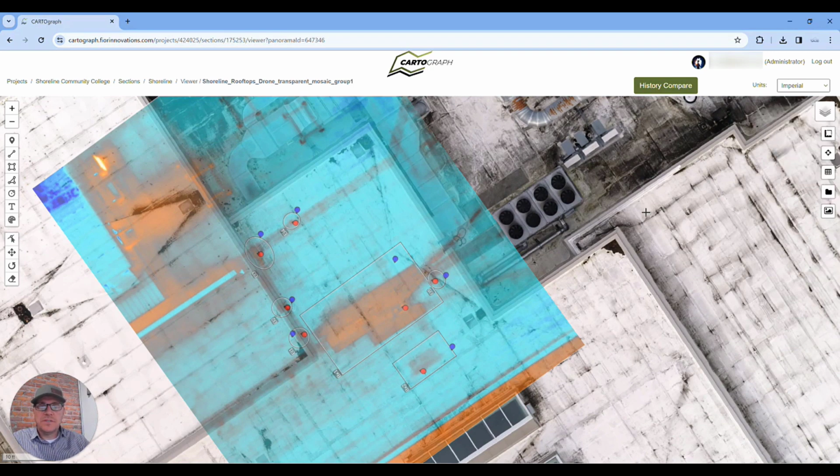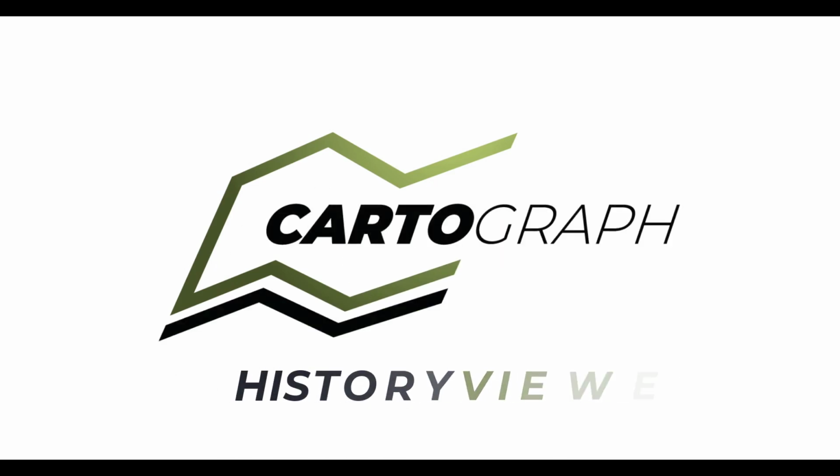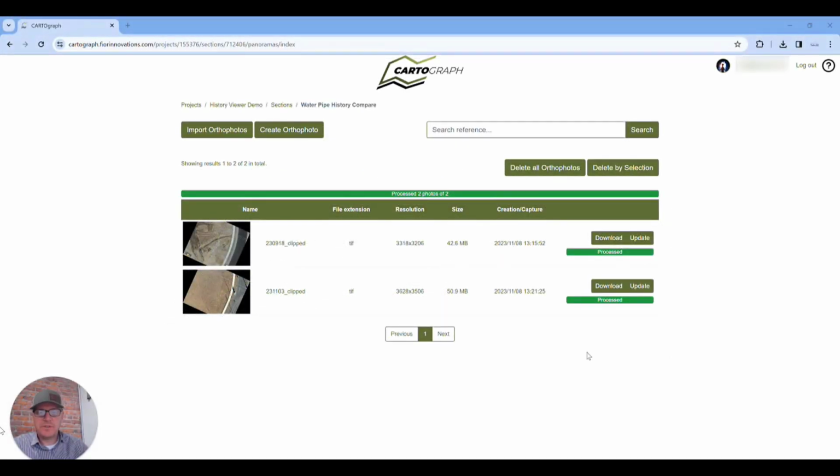Now let's move on to our next feature, which is the history viewer. The next feature I want to show you is the history viewer, and kind of dig into that to show you how you could use it on your project site to find hidden assets or assets that have been buried.